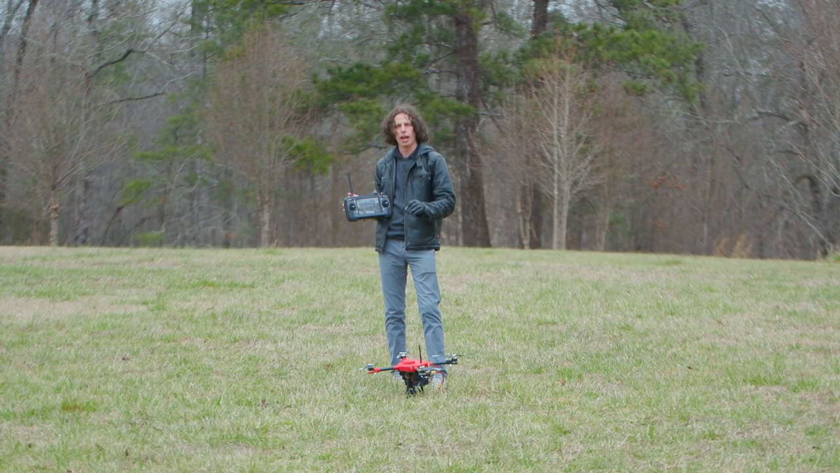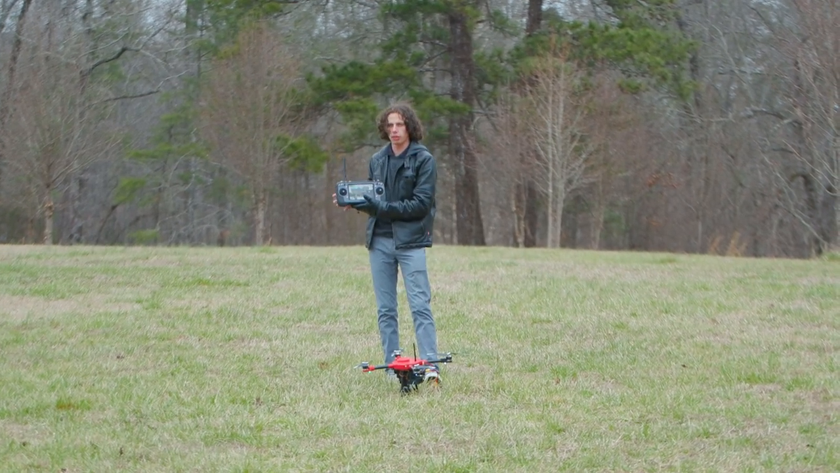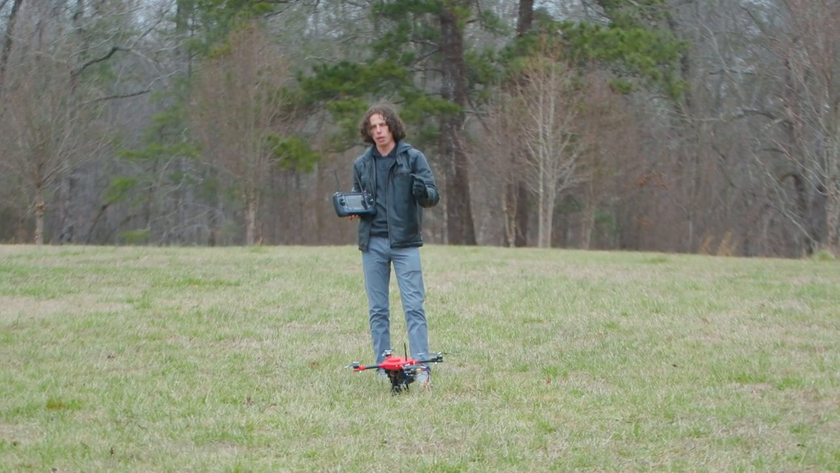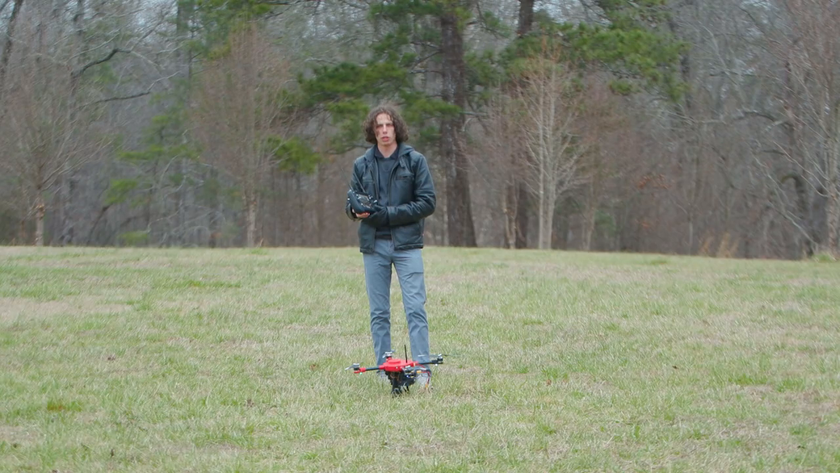Again, it's a SIYI ZT6, and this is the SIYI MK32 controller. And then maybe after the thermal video, we'll actually do a deep dive into how this is set up and configured.